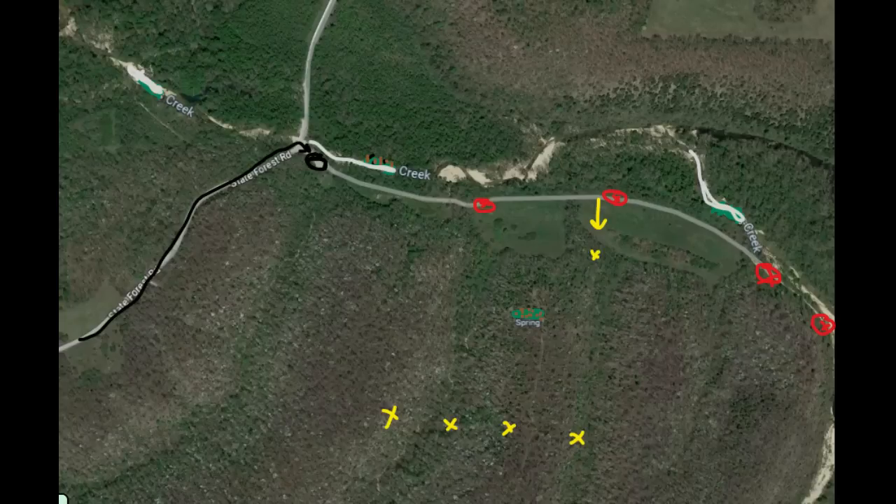And then everyone else is stretched out along that wagon road. So when you're watching the videos, you may have to refer back to this if you have any questions about what is going on.